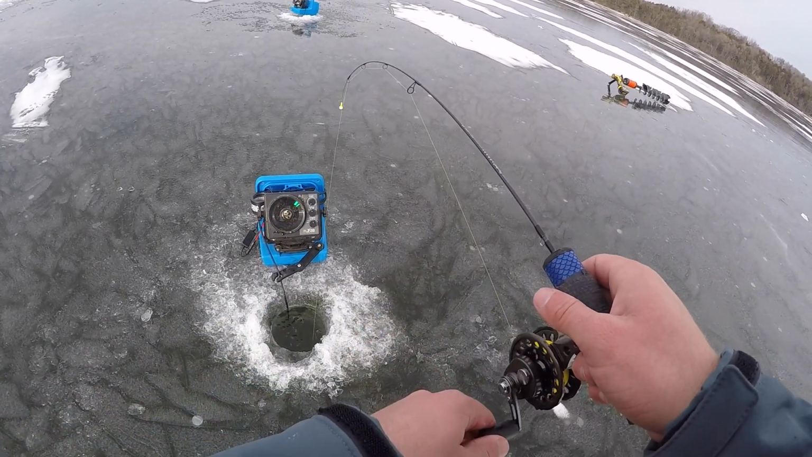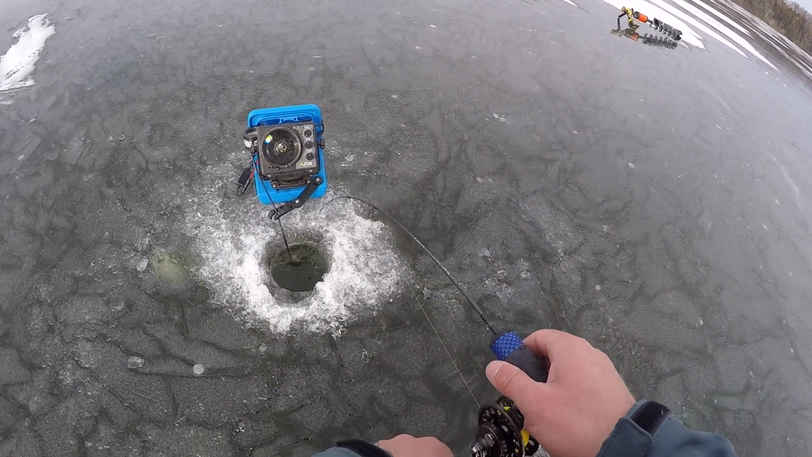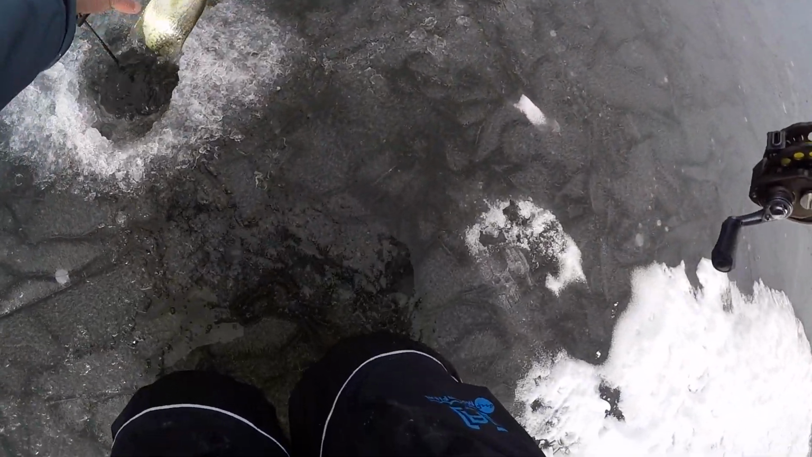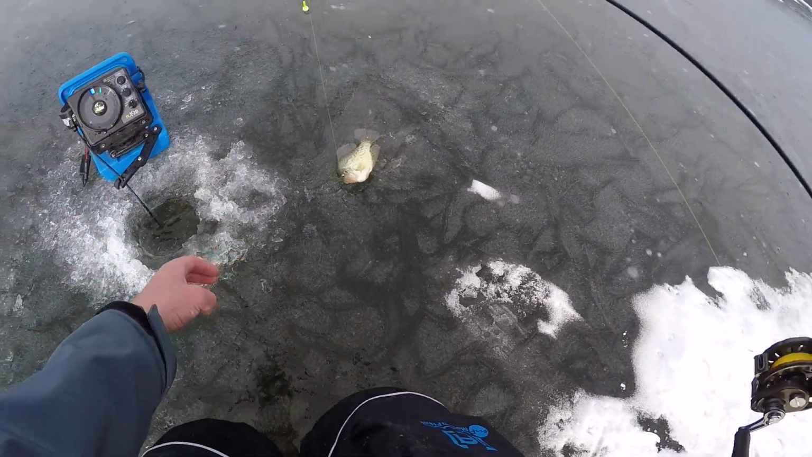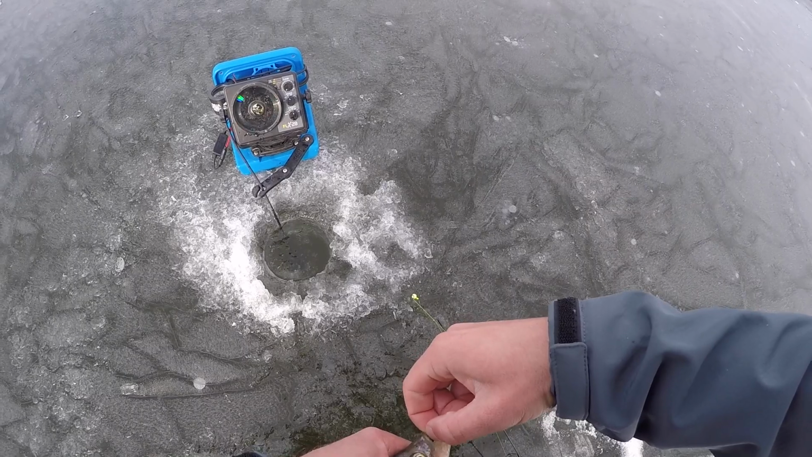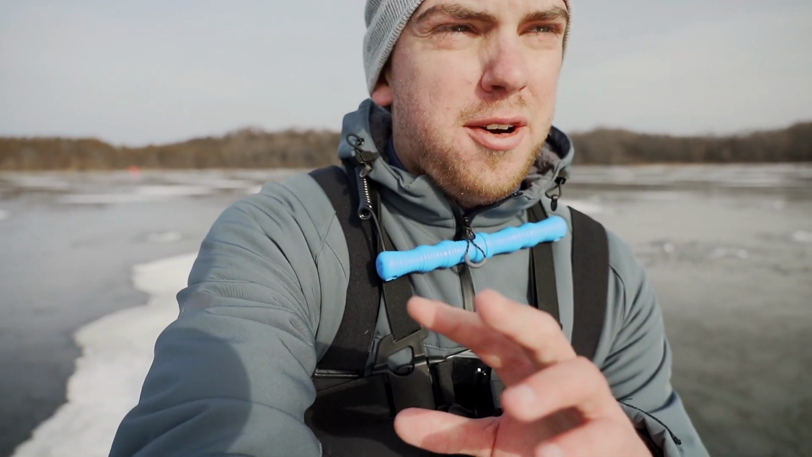There's another one. Getting better. There's a nice crappie. Not even that nice. We're still on that 9-10 inch program. We're beating the brakes off of these guys. Check it in real quick. Sorry for the wind noise. It's super windy today, but I think that's helping us because there's extra noise on top of the ice so they can't hear us moving around.